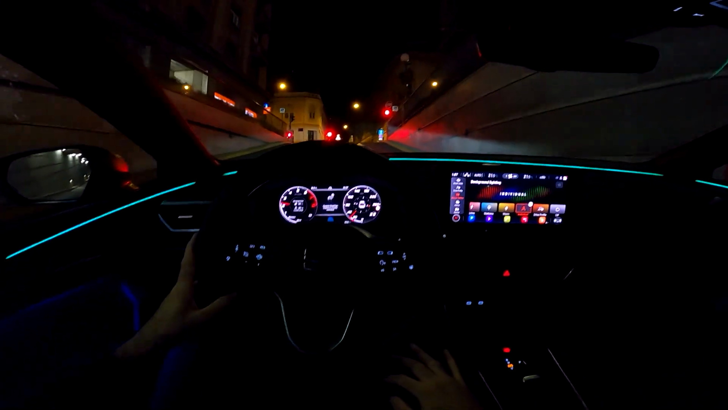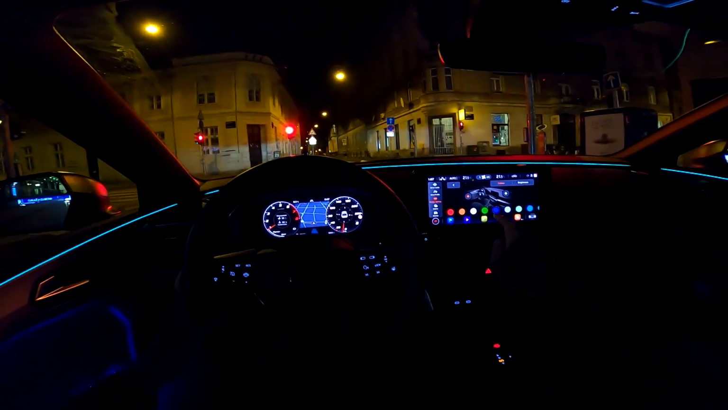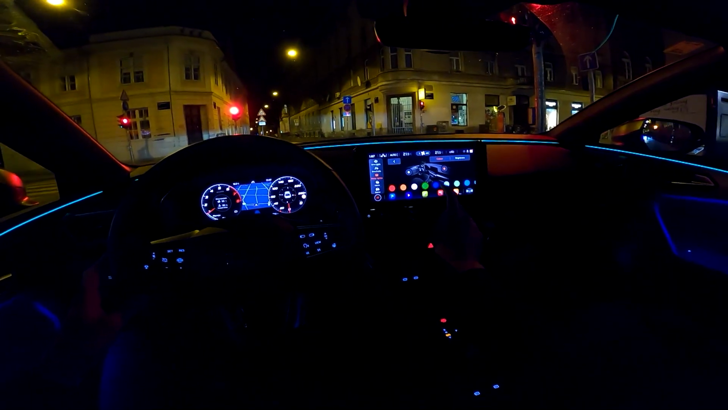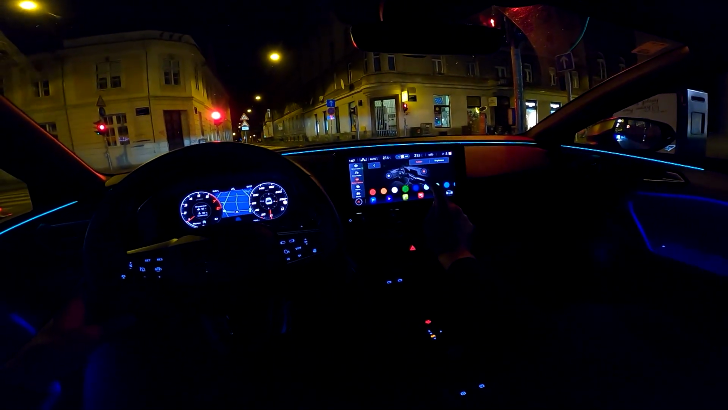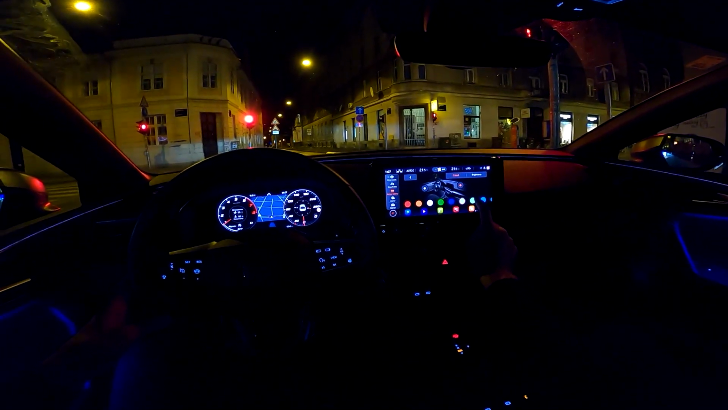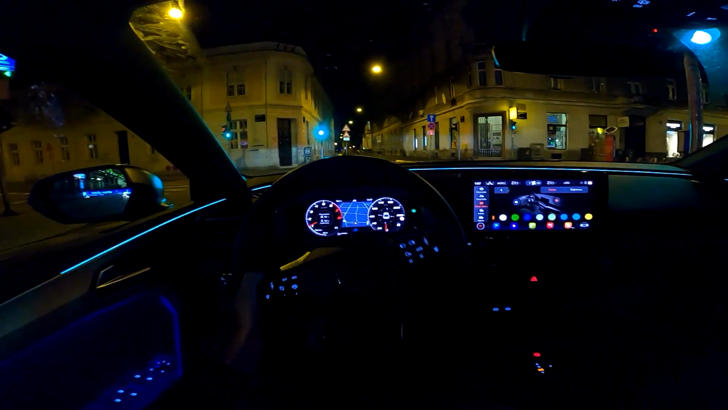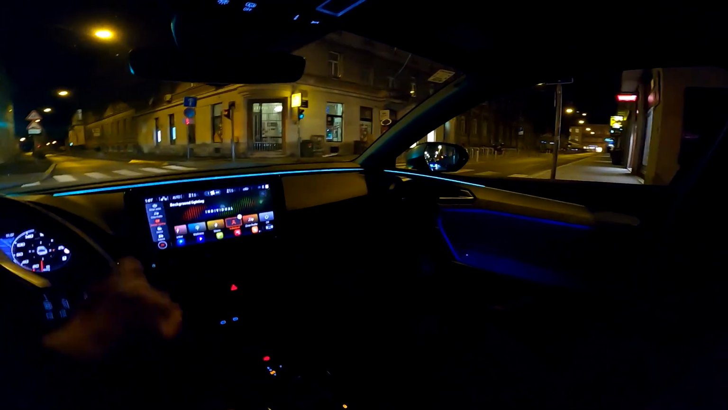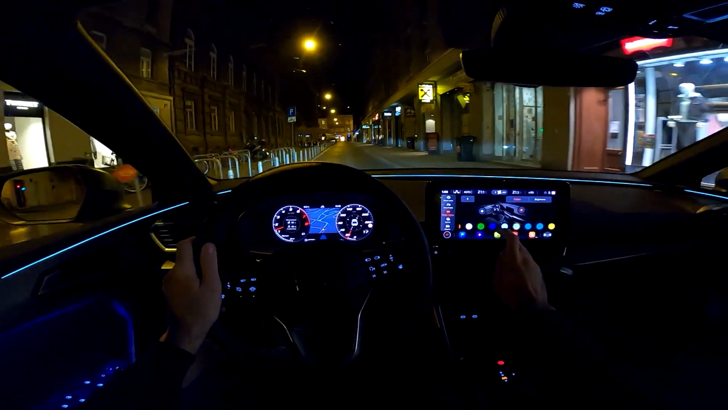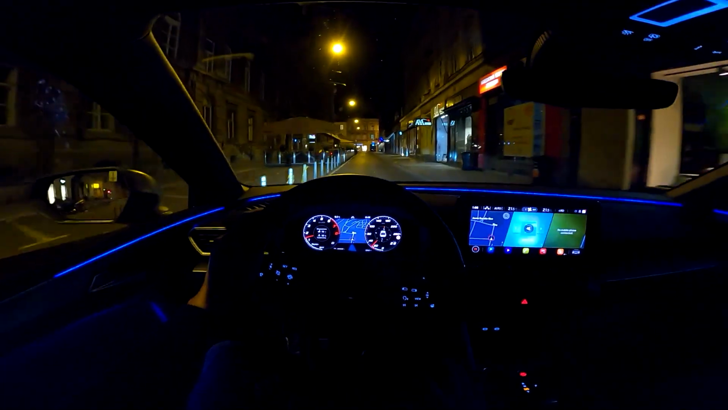Or individual. When you put it to individual, then you can adjust the colors to whatever you want. So for example, you want blue. No, wait. Okay, now we have the blue, white, green, whatever you want, but as I said, I will put it to blue now. And yeah, let's go back to the main menu.